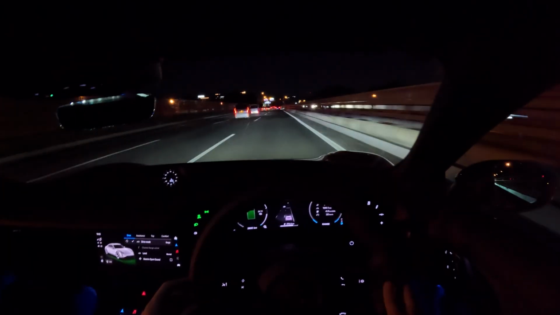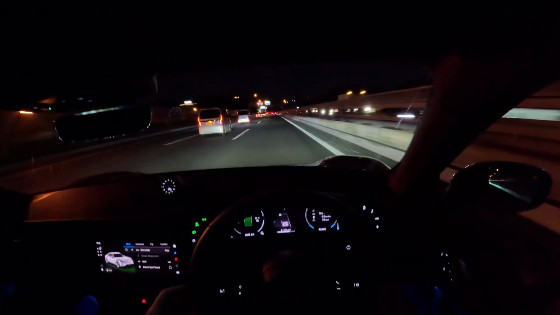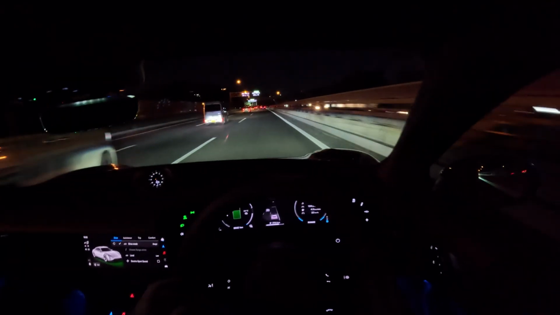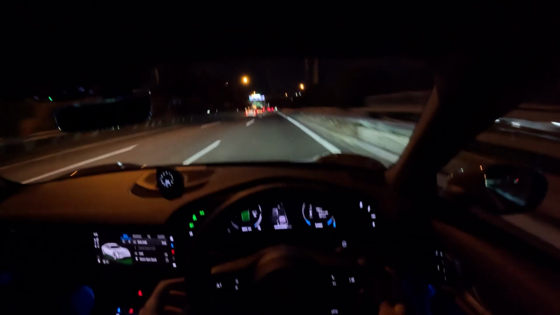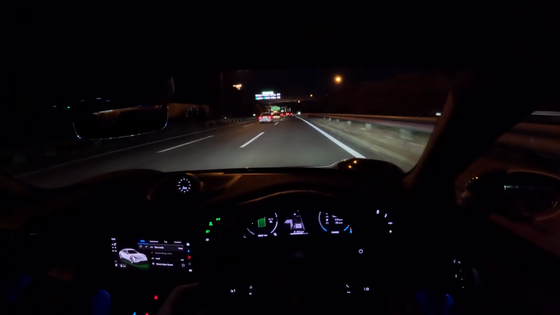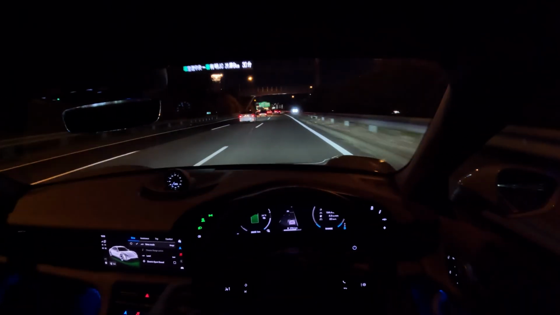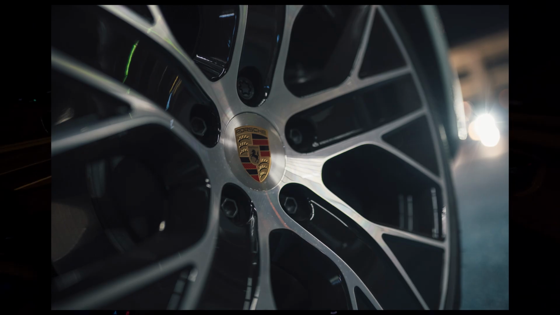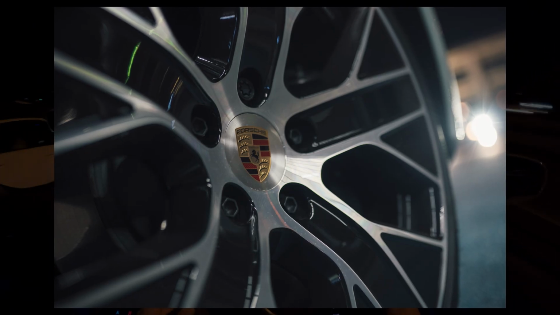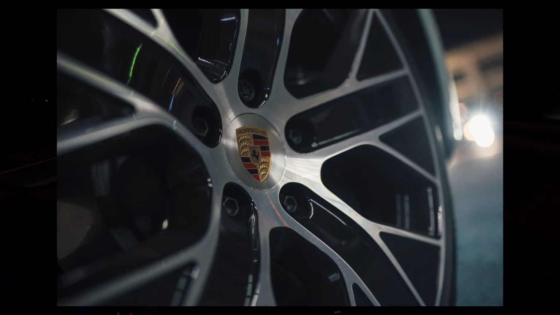And especially the cheaper options, the entry-level Macan, which of course is EV only for the time being. They have announced that ICE engines are going to happen at some point. But if you really want a car that feels very undifferent from your usual ICE car, then Porsche really does it very, very well.